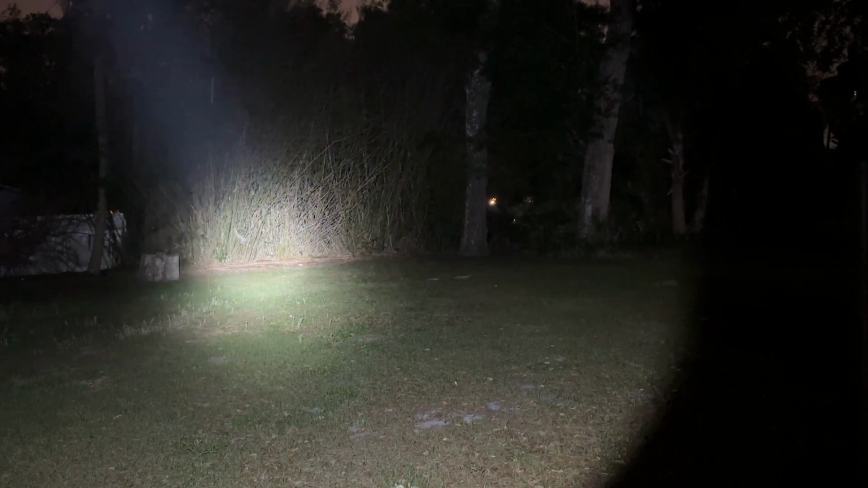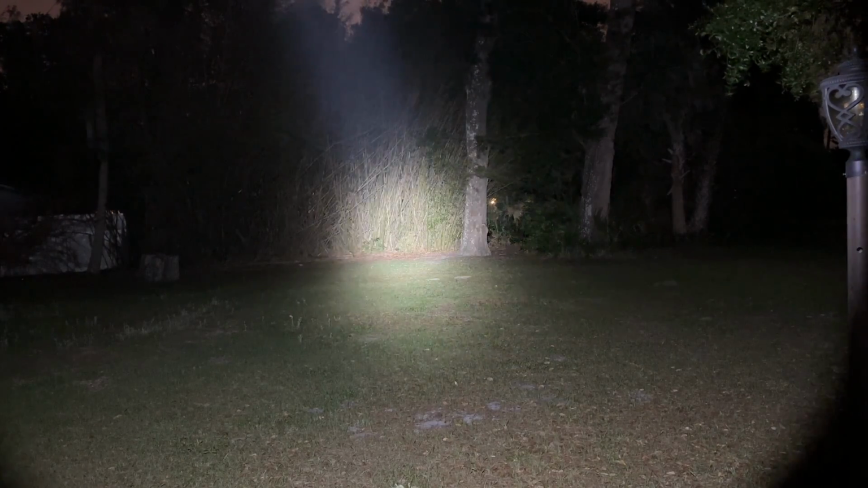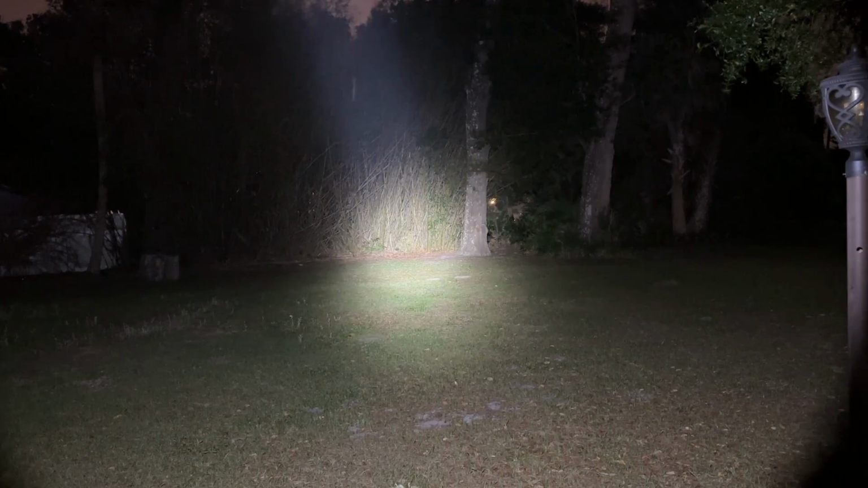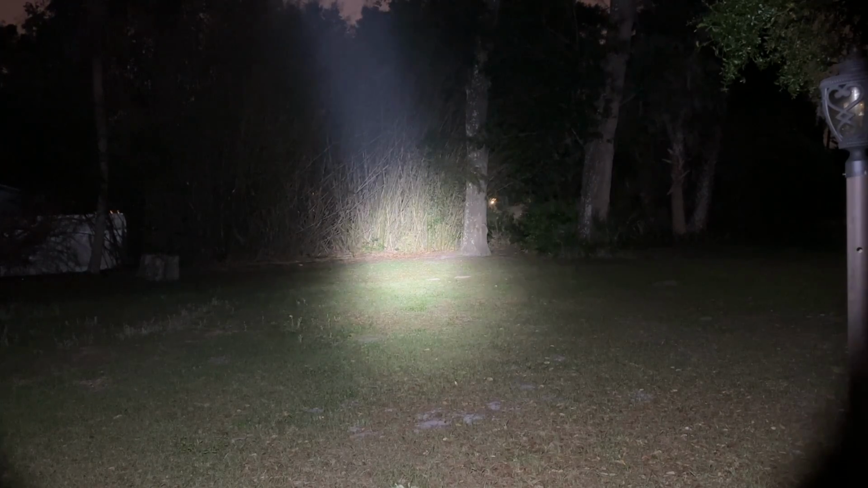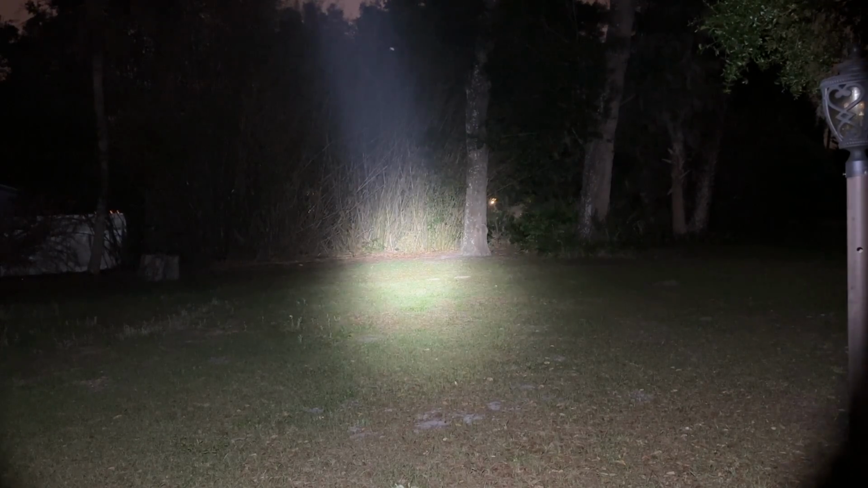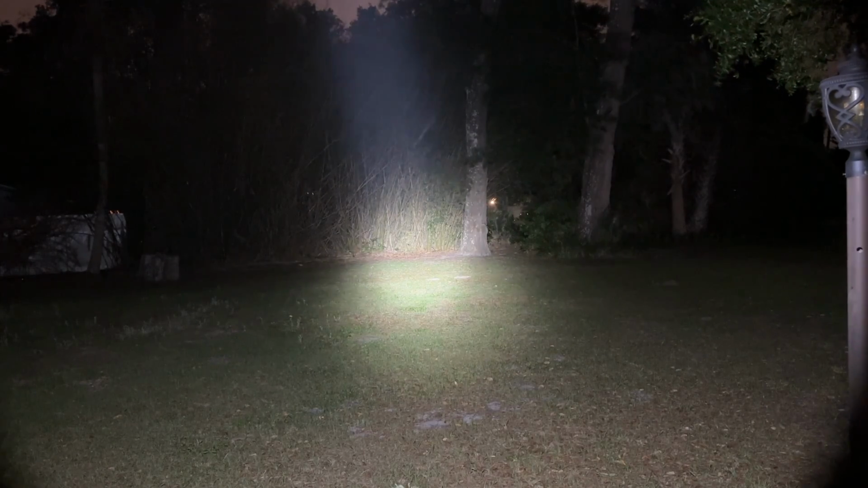We're going to light it up with 1600 lumens here to see what we can see. And yes, that is Sasquatch right there. But if we didn't already know that, it's doubtful that somebody would pick it out at 100 feet away, even with a flashlight and no magnification.